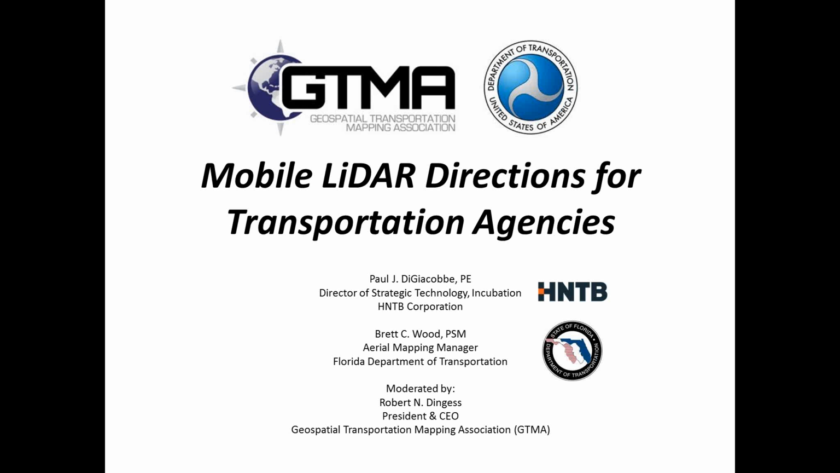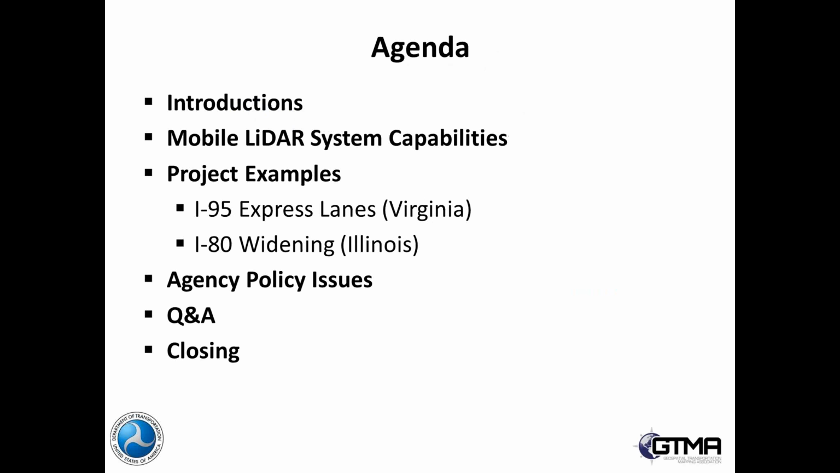So we're going to talk about a couple of projects that he has worked with as it relates to this issue. We also have Brett Wood with Florida DOT. He's the aerial mapping manager for Florida DOT, and he will be talking from a state perspective as it relates to these technologies.